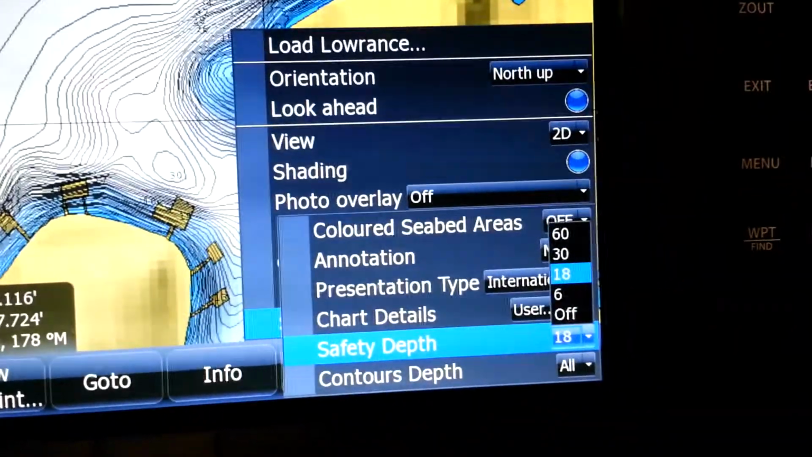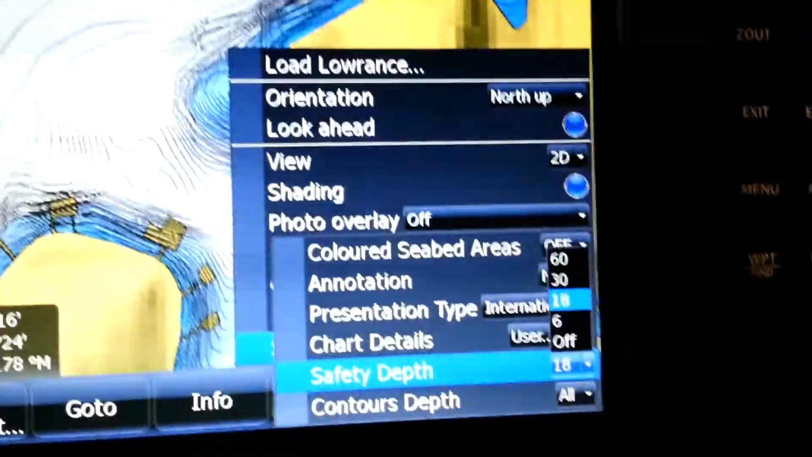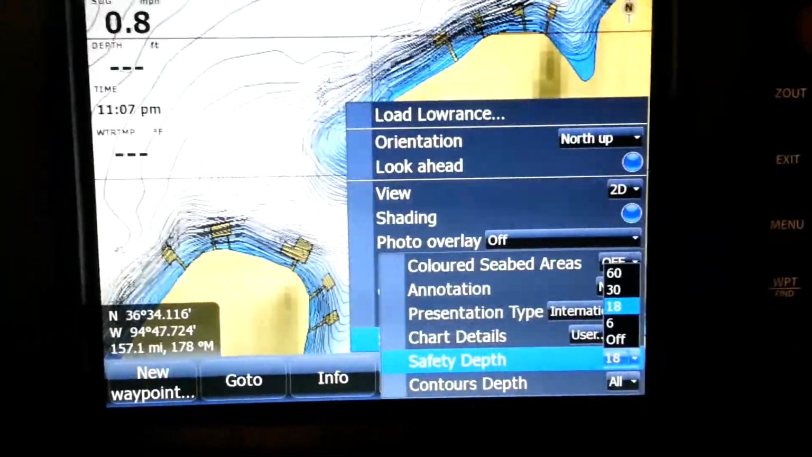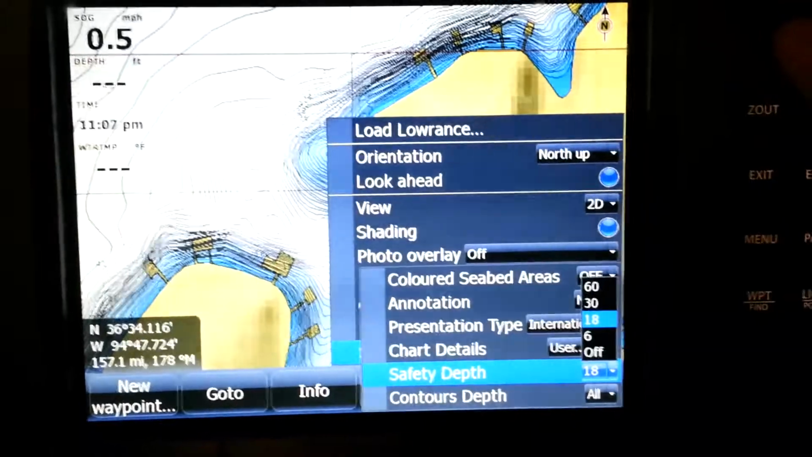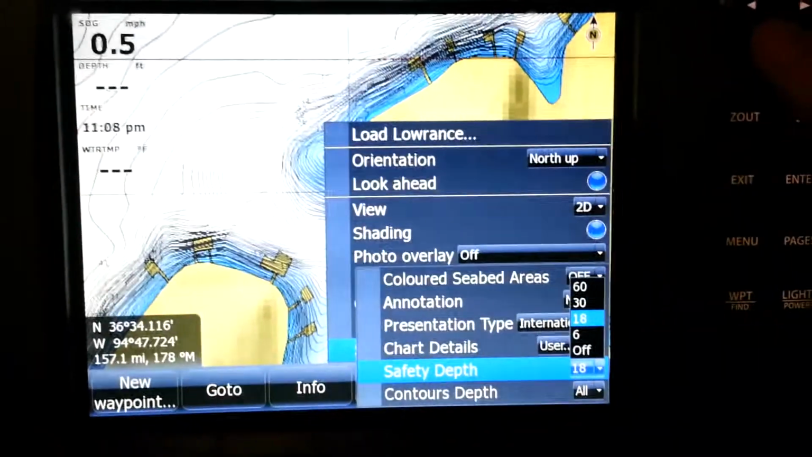My options on safety depth are 6, 18, 30, and 60. And it gives you a little bit of distinction, but it doesn't let it tailor to exactly the depth that you're targeting. And I don't technically have a water level offset. I can color things in shades of blue, and that's about it.